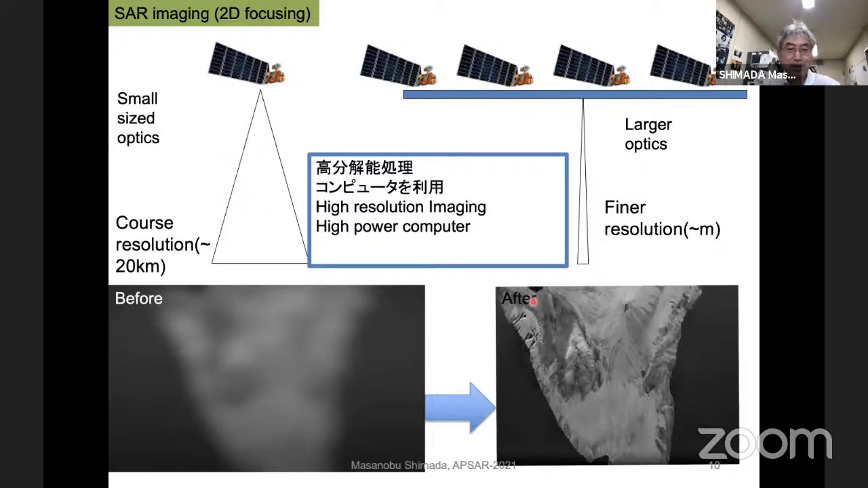This is an image of the Hawaii island. But this is not the Japanese island. This is Hawaii island. The resolution is this size, 20 kilometers, but by correlating the series of the pulses using the weighting function, we can obtain very fine resolution, depending on the bandwidth, in this case, meter order. And this is a PALSAR image. So the resolution is 5 meter, very good resolution.